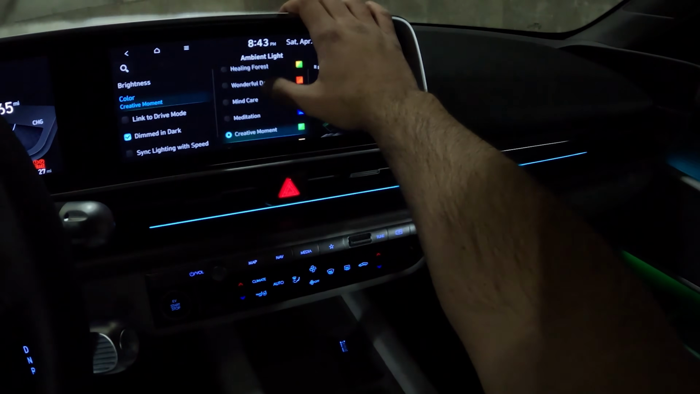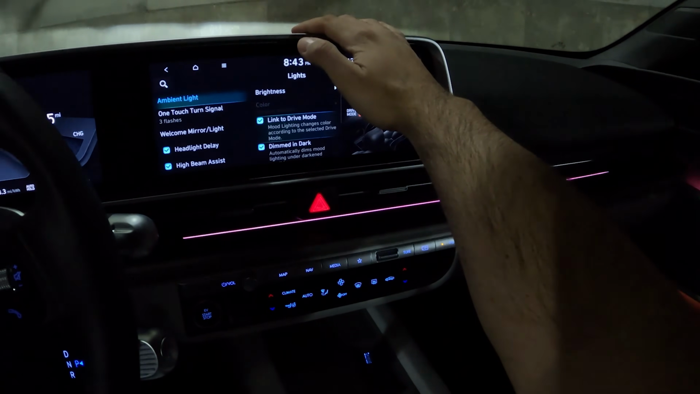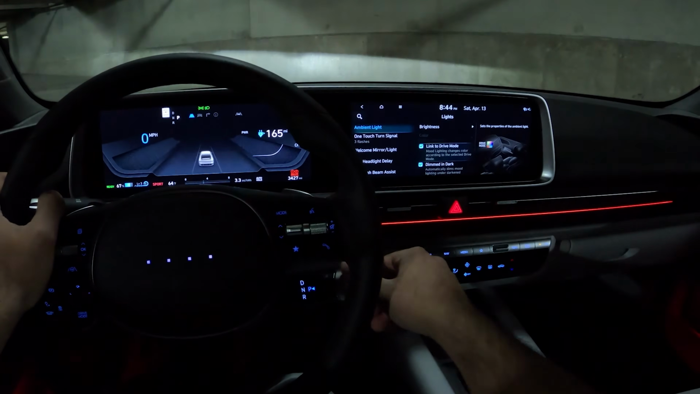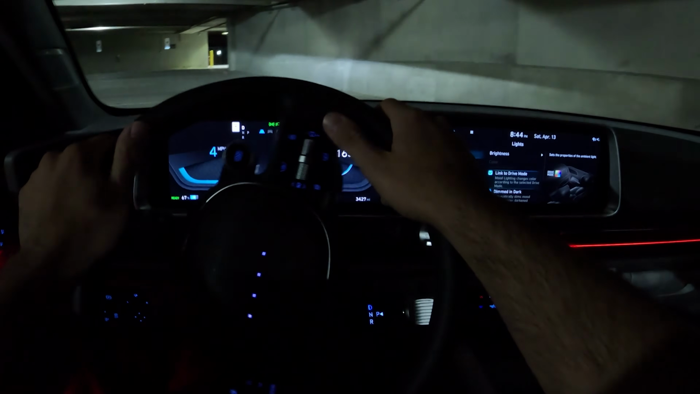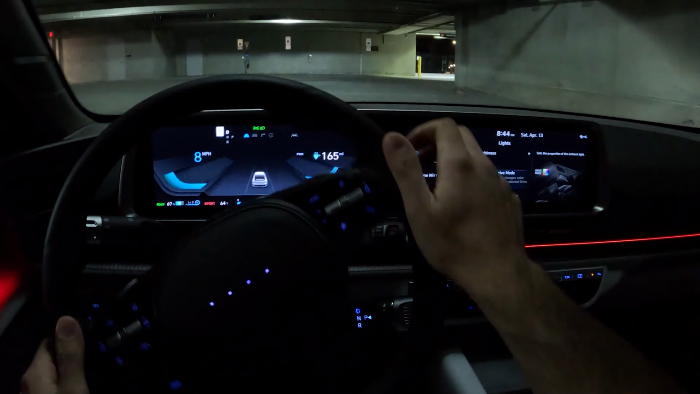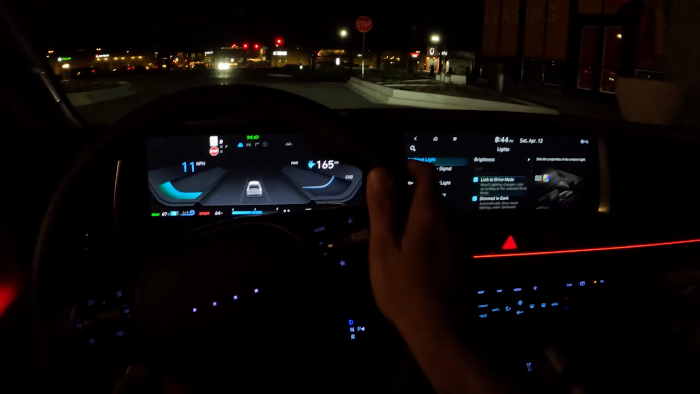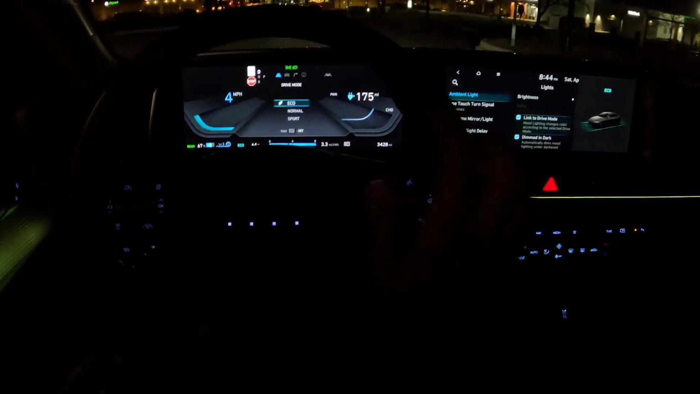But I like the fact that I can actually change with the drive modes. I think that's my favorite part. So let's go ahead and get this Ioniq out on the road, show you how it works. As I change drive modes, check this out, watch what happens. Eco, the lights go green as well as the ambient lighting.